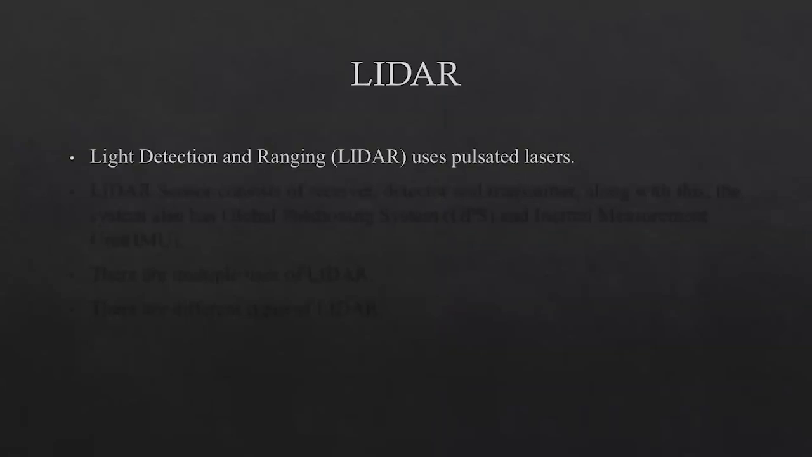LiDAR stands for light detection and ranging. The basic principle involved in the working of LiDAR is that it uses pulsed lasers, which is a remote sensing technology, to generate a 3D model of an environment.